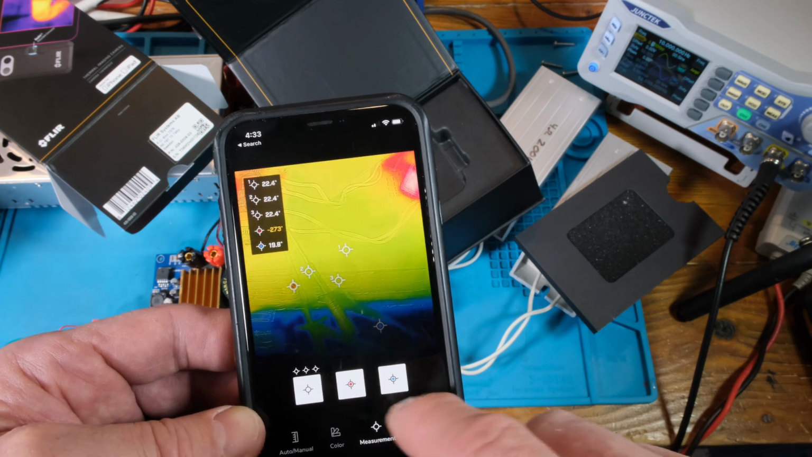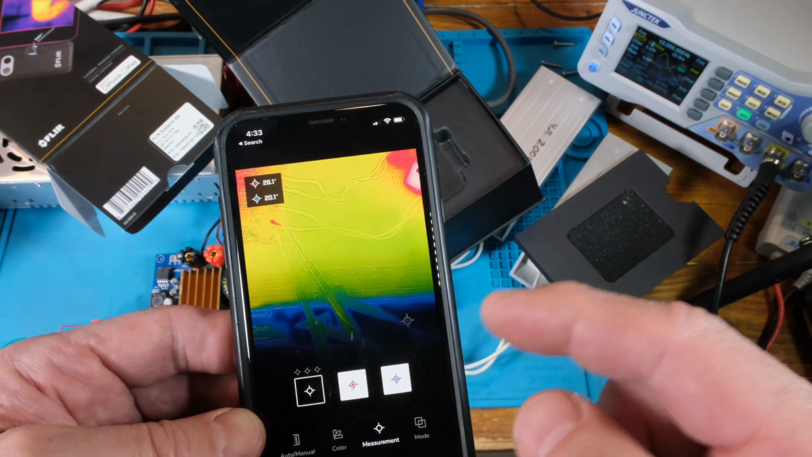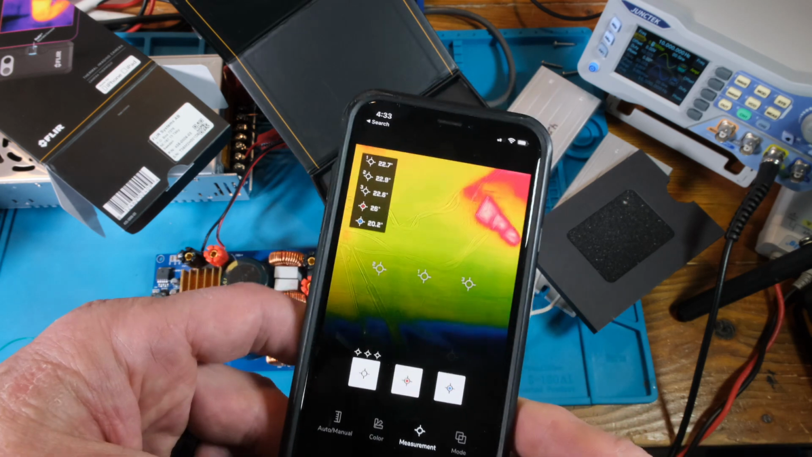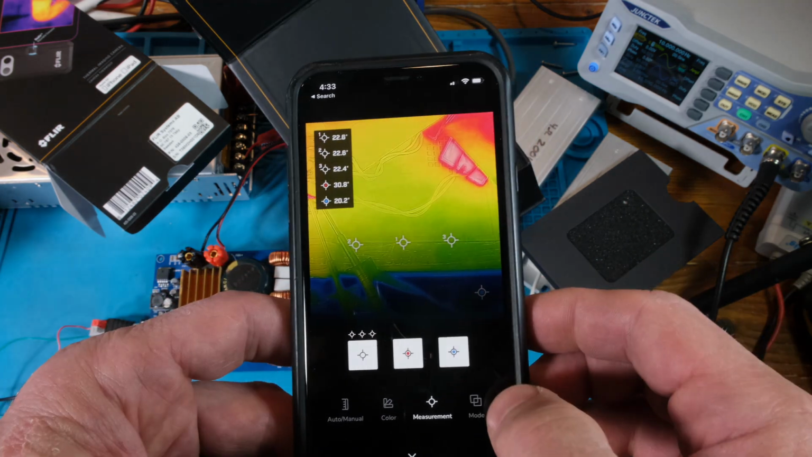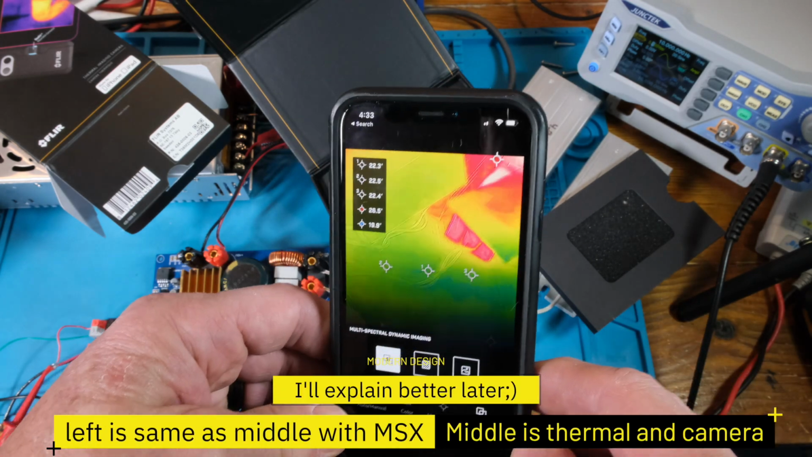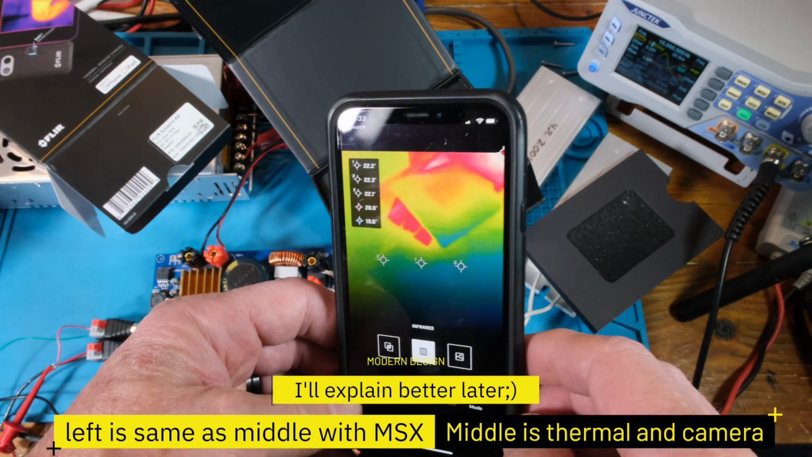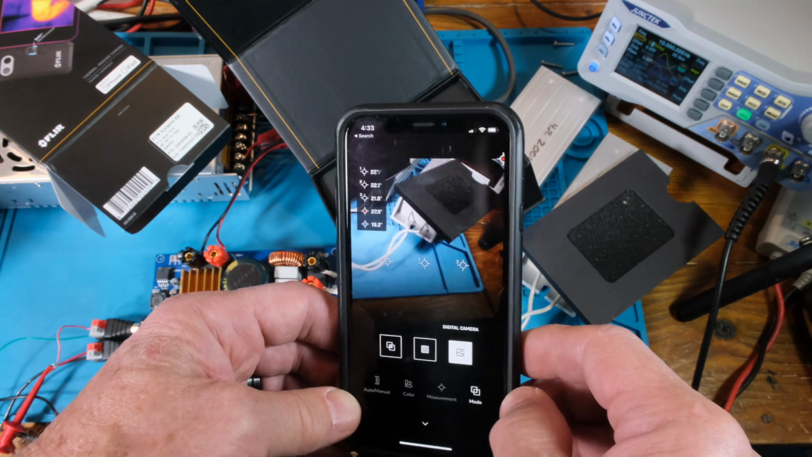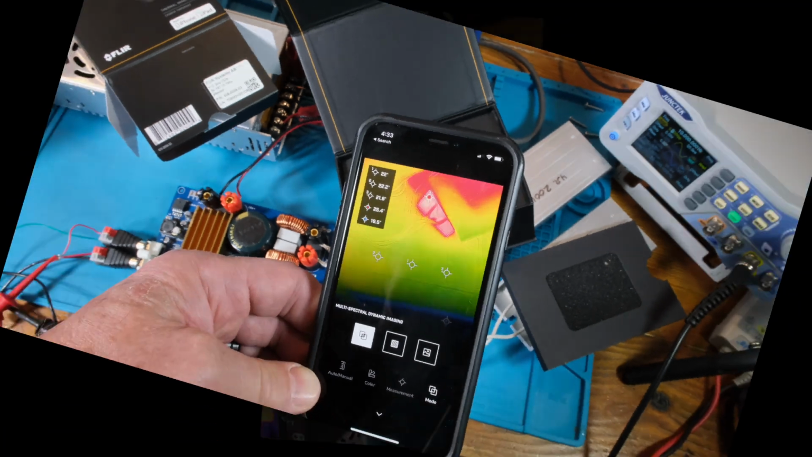This hot one, that'll go find the hottest spot. And then our 3 markers, and I can go 0, 1, 2, or 3. So super cool. I think this is a super cool feature. And then our modes. So we're in the spectral where we do everything, camera and thermal. And then we can go just thermal or just camera. Then we're back to this one.